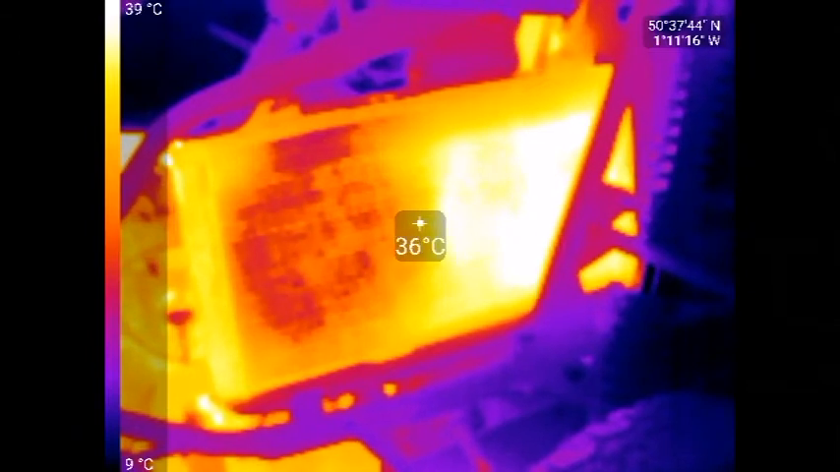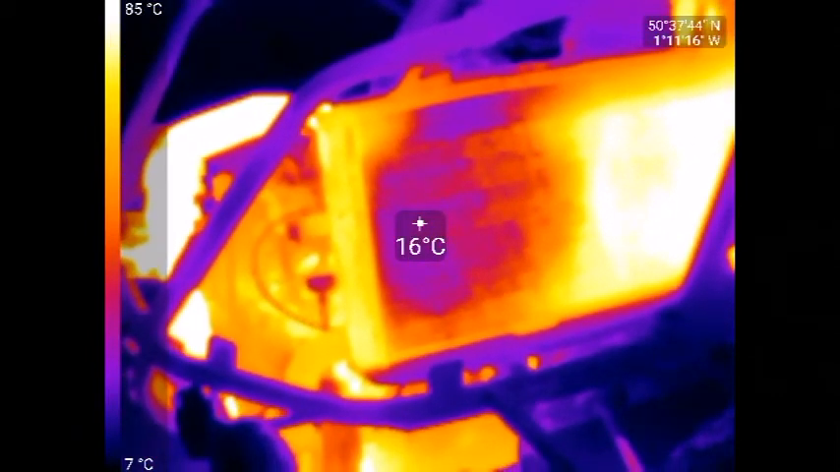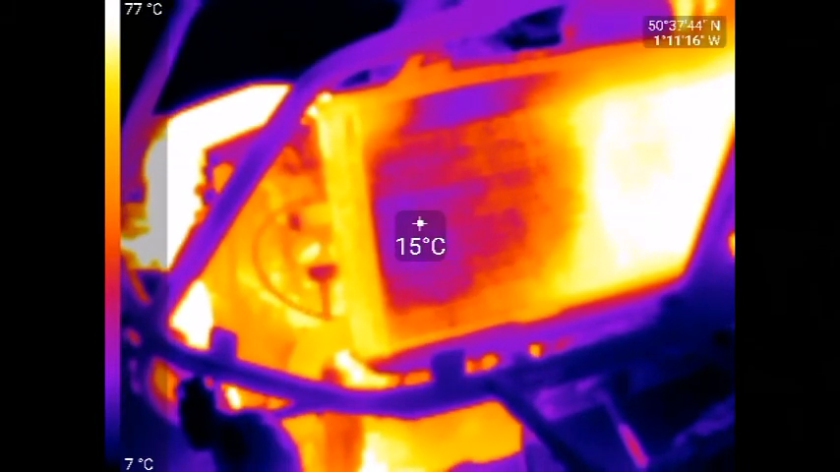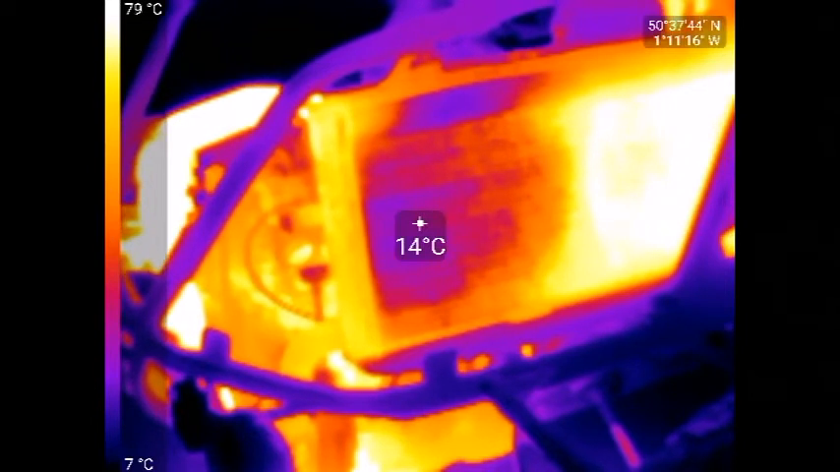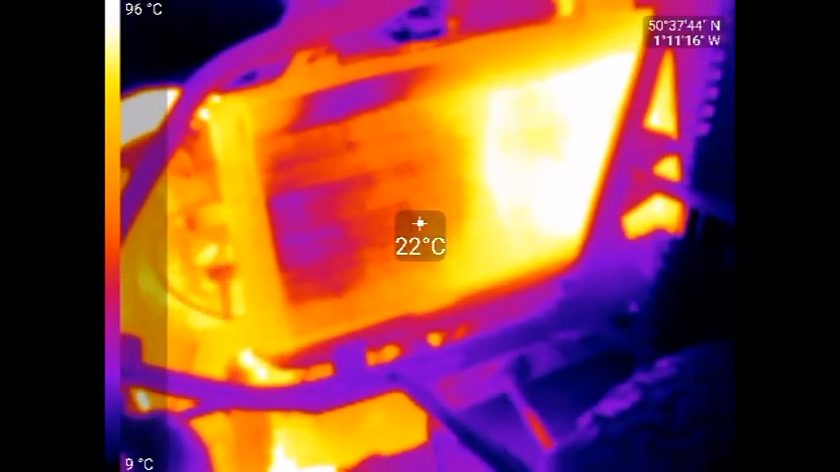So as you can see there, instant reaction to it, drop off, so 16 degrees, 15. See the clear section at the top there, this section here, it's obviously significantly cool, obviously no water up there.